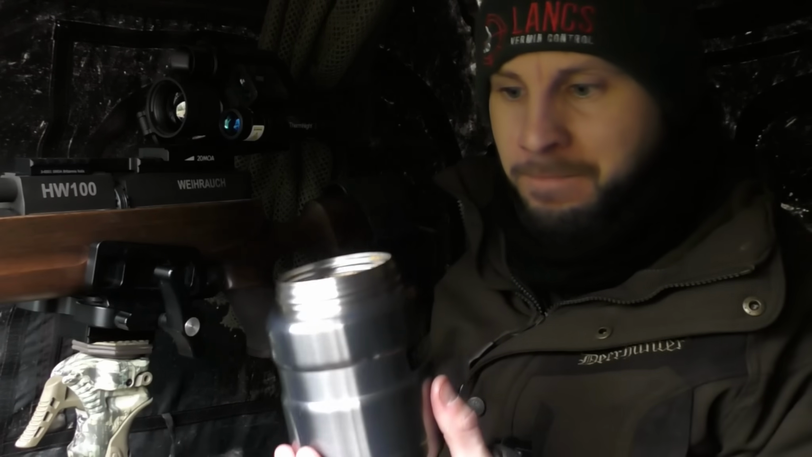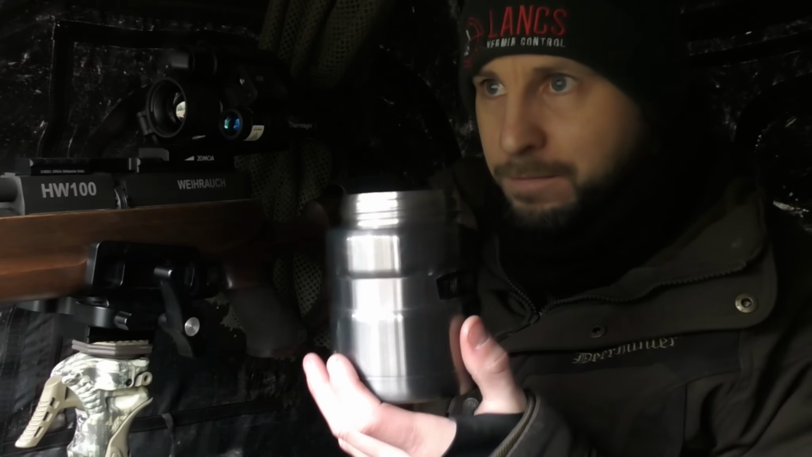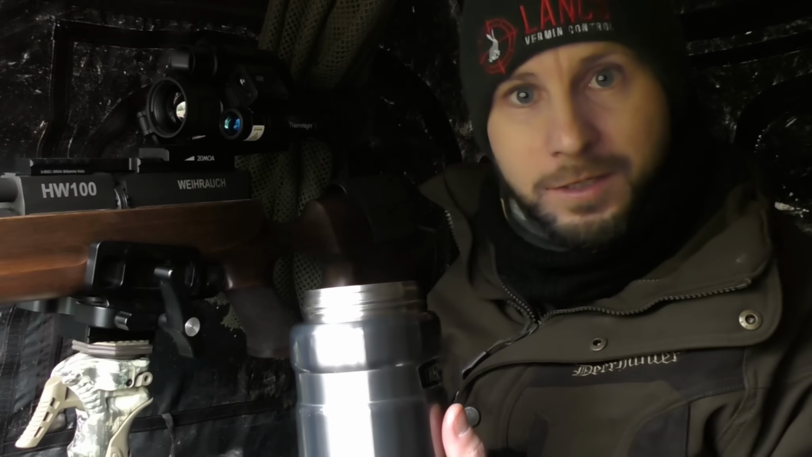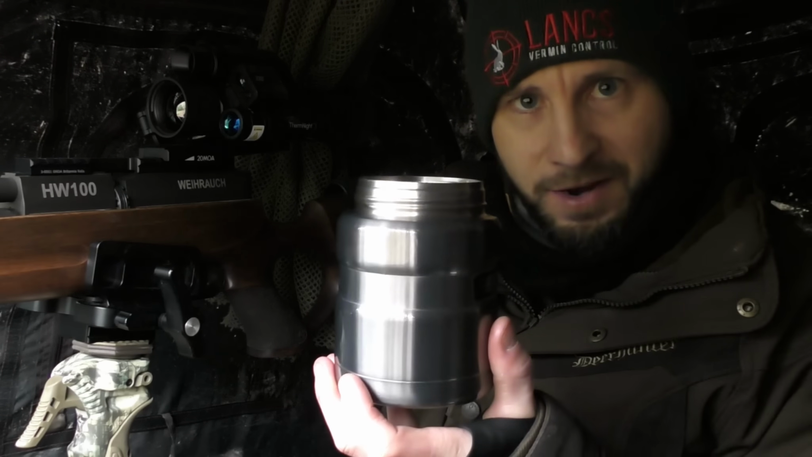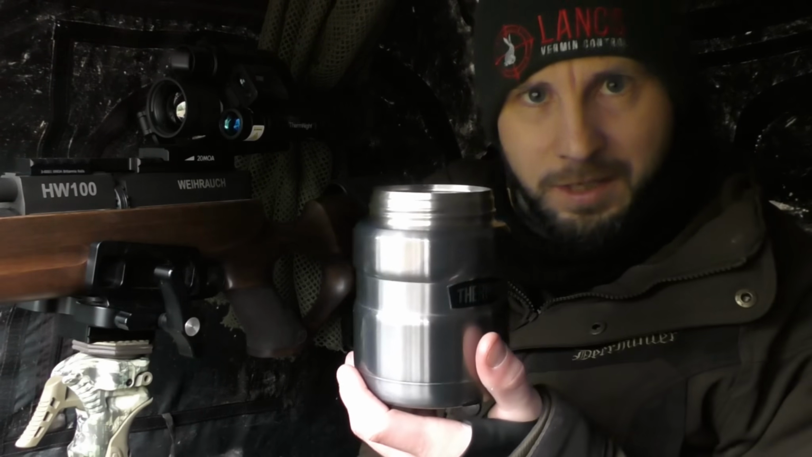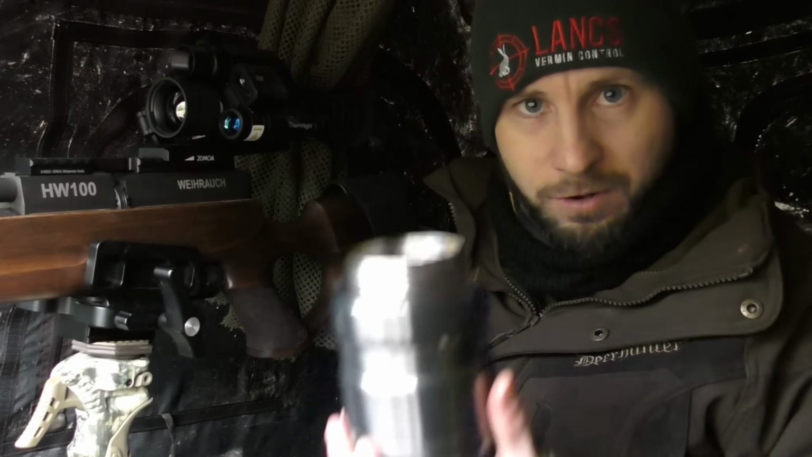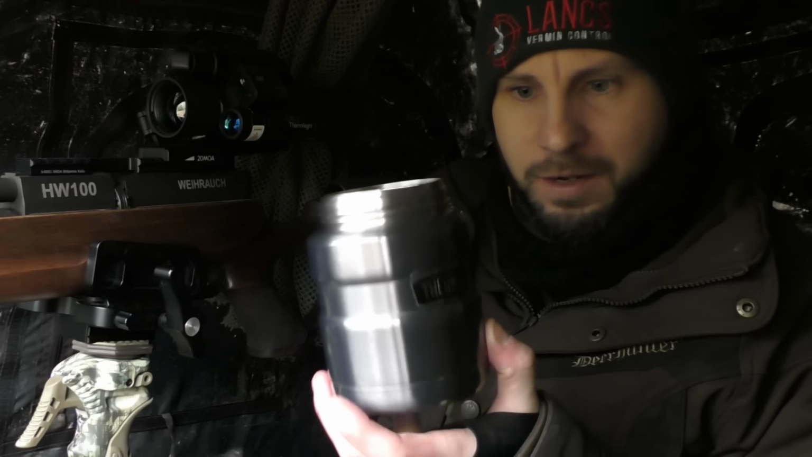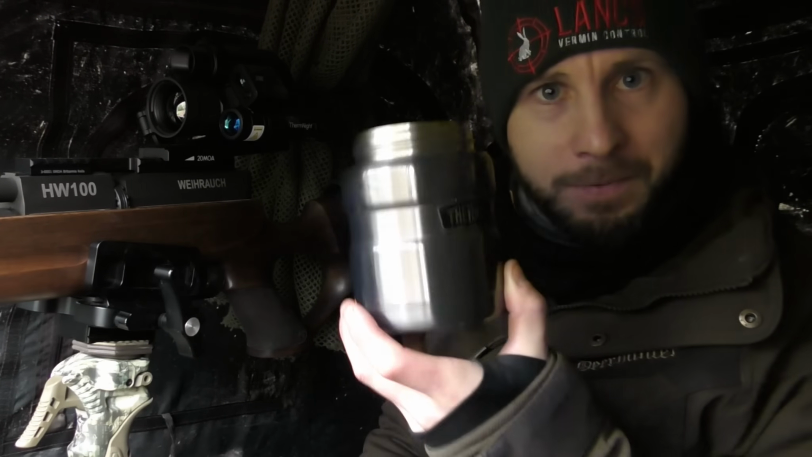These are amazing. They don't look big, but they're a lot bigger than you think, and they just keep, like any thermos, keeping your food nice and warm. Just put a tin of soup in here, and hours later, it's still on fire. On a day like this, where it is really, really cold, this is a lifesaver. They're really good. I'll put a link in the video description if you are interested in something like this. I think I got this from Sainsbury's in the UK. But yeah, these are really good. Really impressed with them.